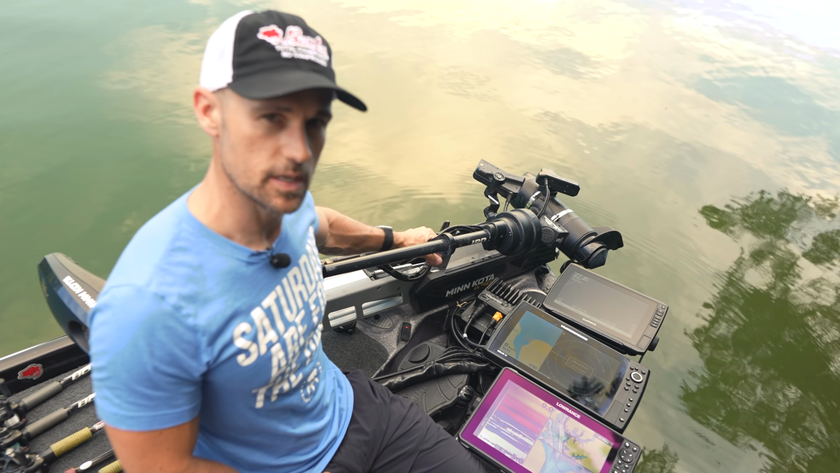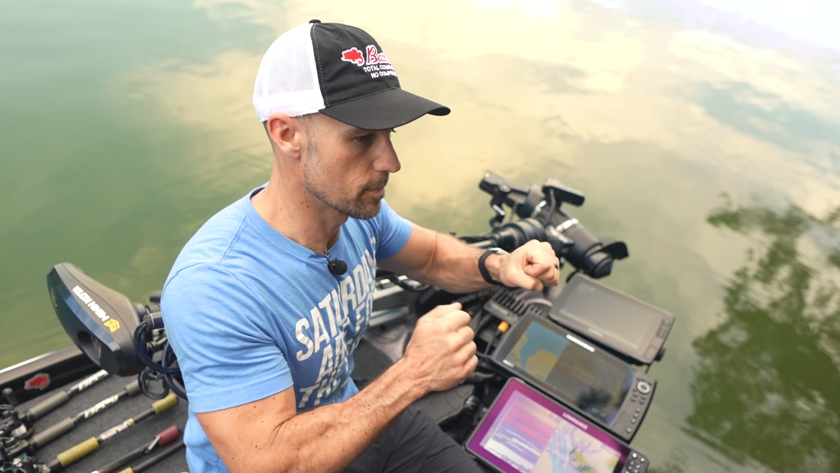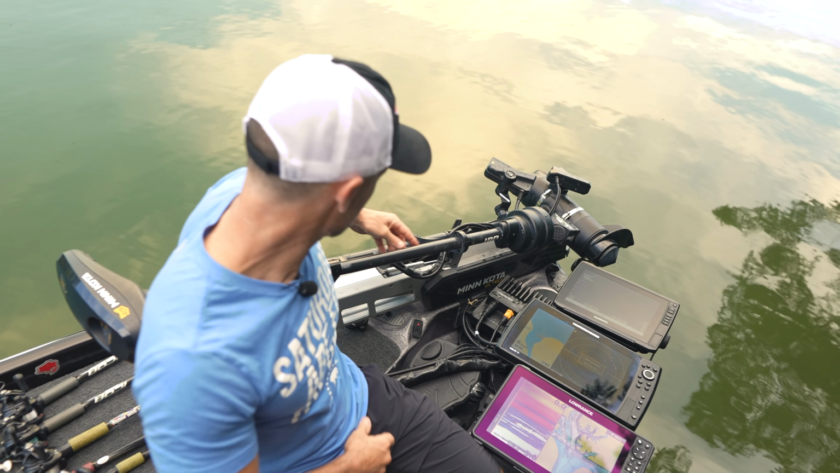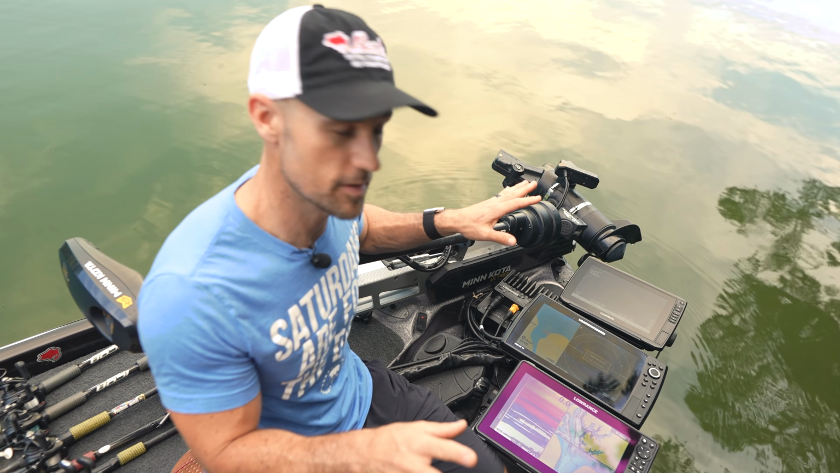When you put any kind of brace along here, the little rigid boat wakes, like that, it will cause this to slide up. It causes the whole 360 shaft to slide up. It is the weirdest phenomenon I've ever seen.